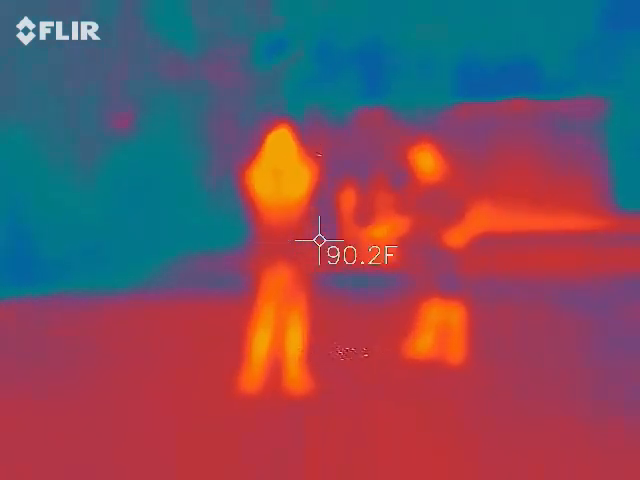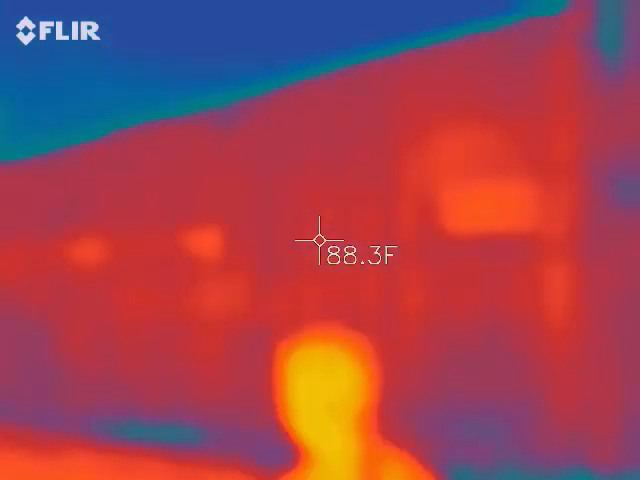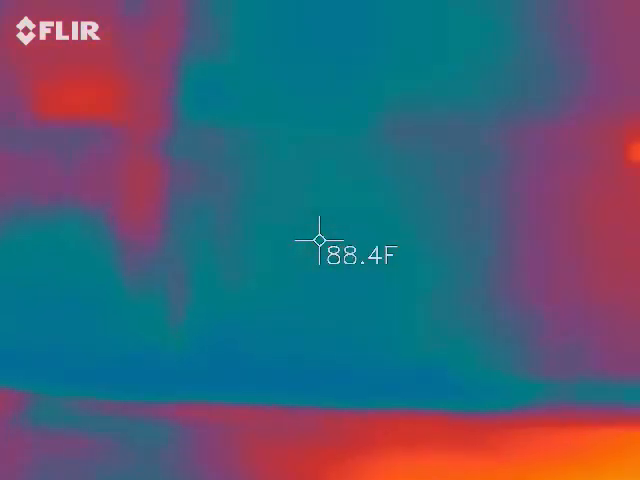Yes, definitely not the windows. Didn't see anybody peeking out of the window. What you're looking for here, you see how it fluctuates? Yep. And now your blue orbs that we're looking for, if you notice, go ahead and shoot my hand.